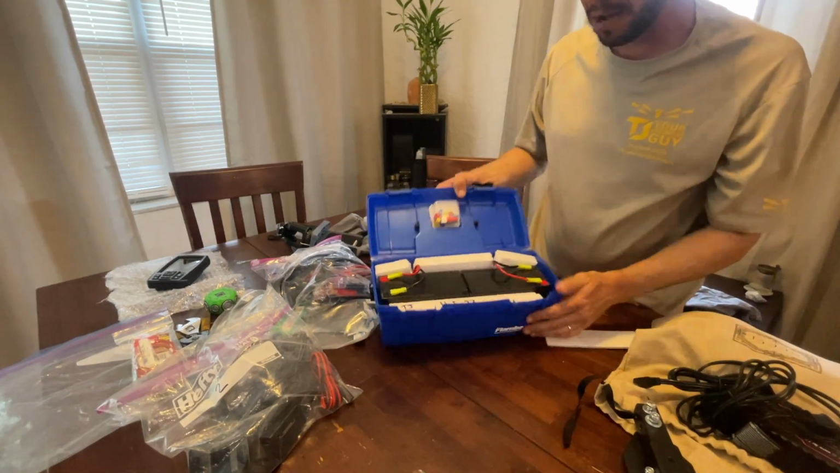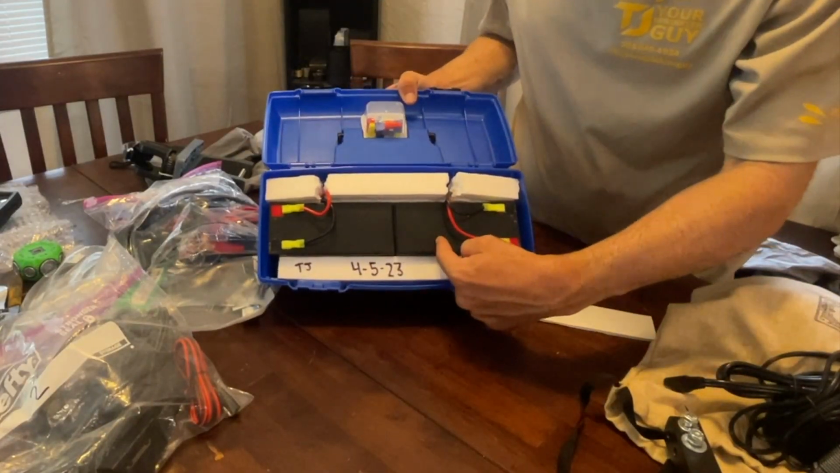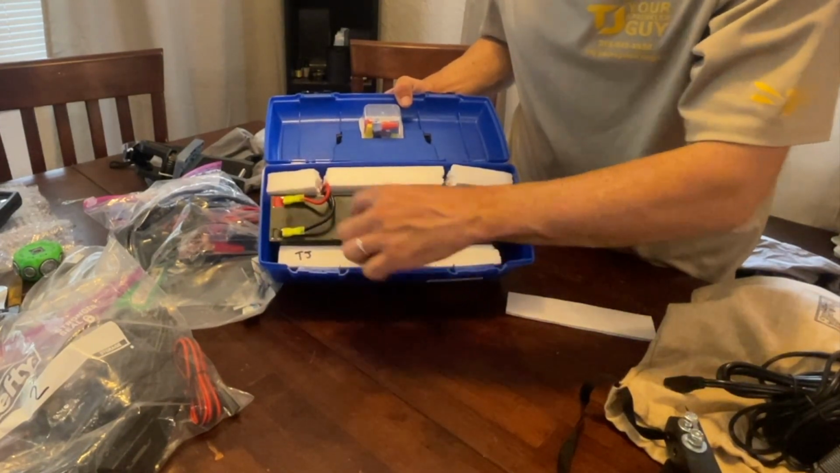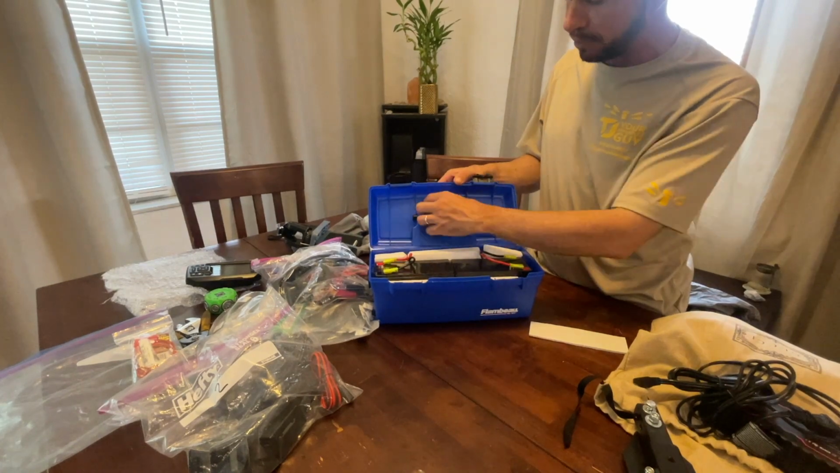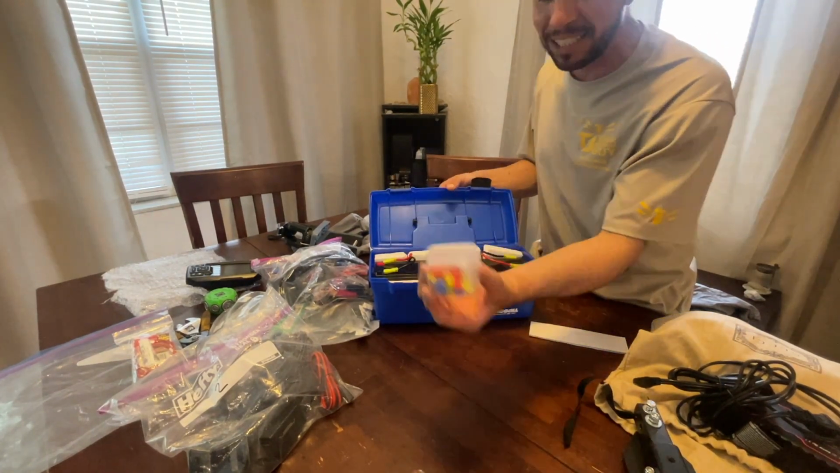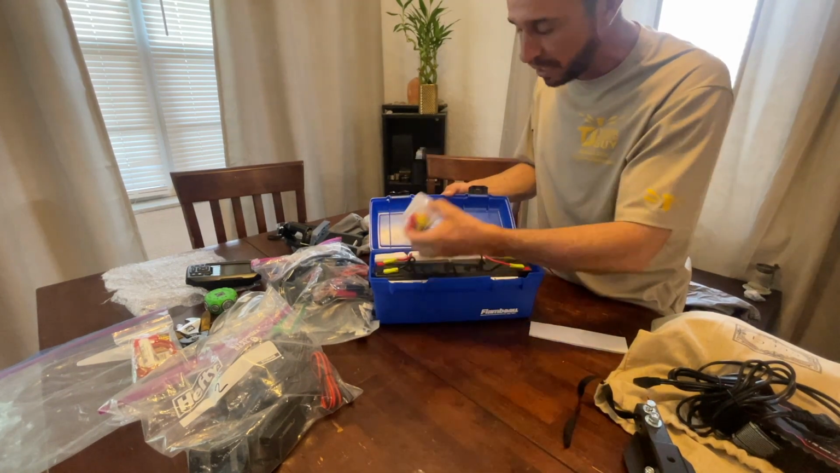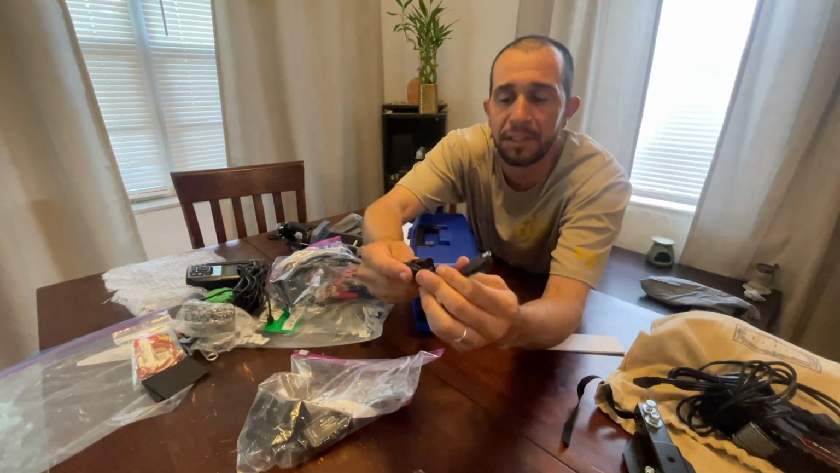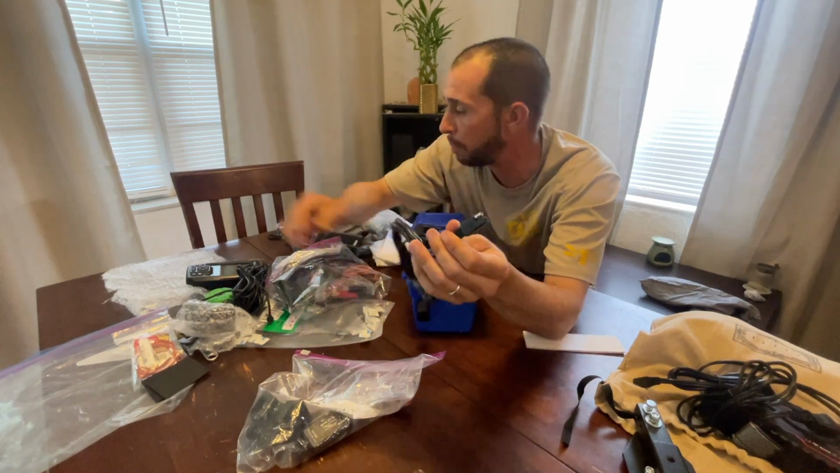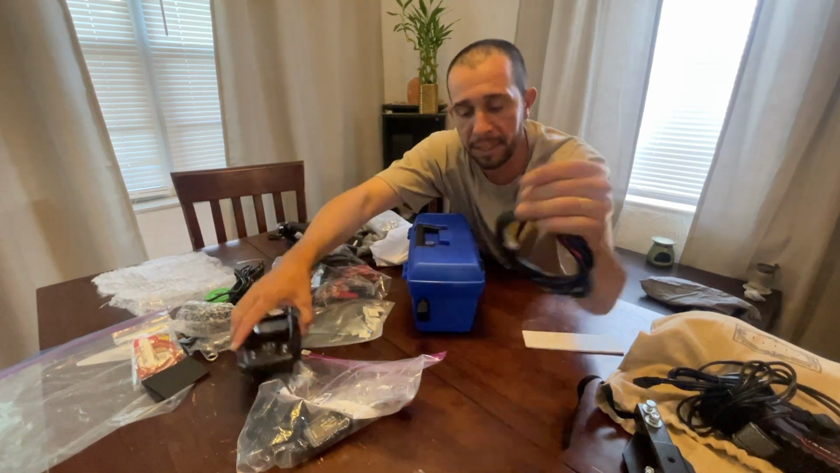So we have 2 batteries. Both of these batteries came from the Bass Pro Shop. They're the 12 volt. This actually is from the Dollar Tree. It actually fits right there perfect. So what I did was just had extra everything just in case we're out there. This is our power cord that goes to the head unit. And this has to be plugged in here.